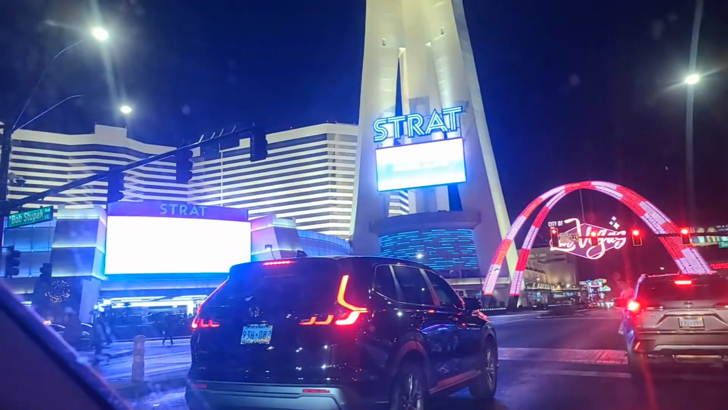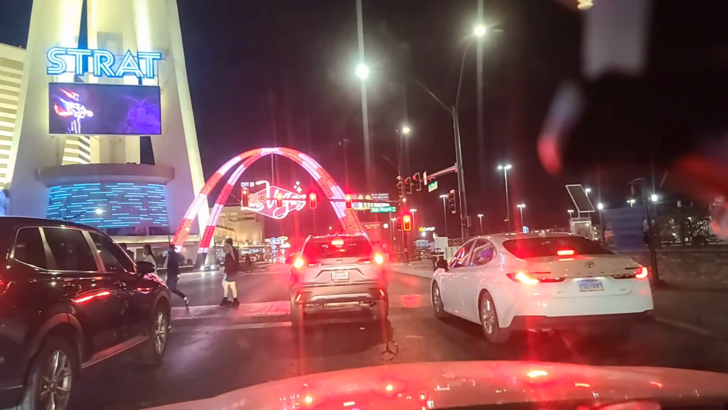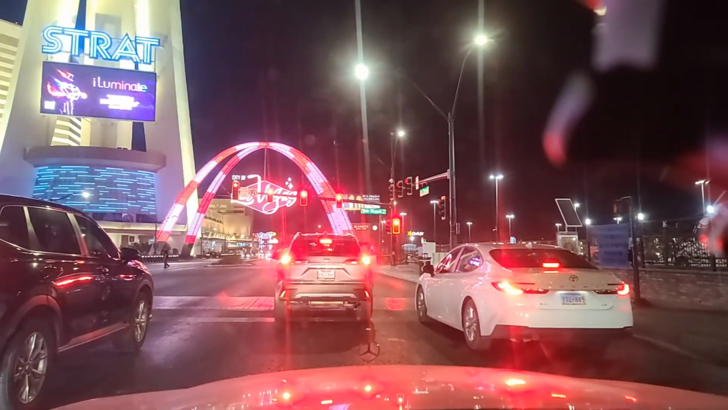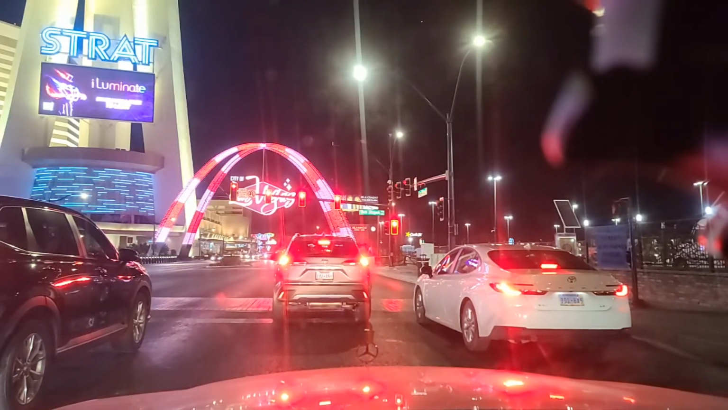And then their hotel attached back there. And then they have Atomic Golf, which is a huge driving range they have on the north side of the property now, of the Strat. And that is the north end of the Las Vegas Strip, the Strat here.